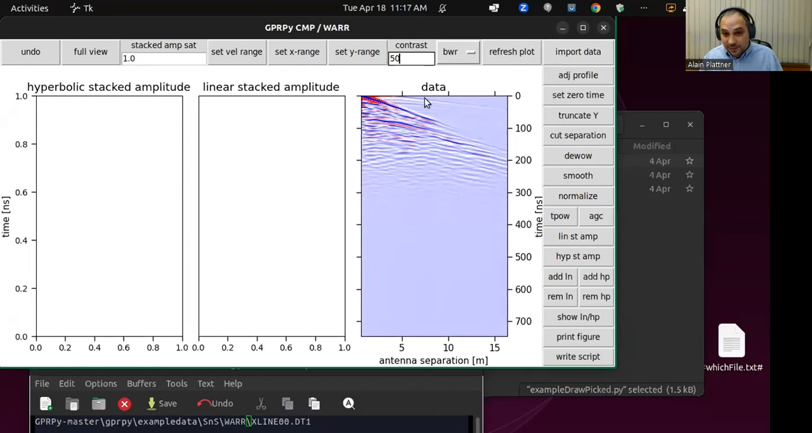So the straight line up here is, of course, the direct wave in air, and this straight line here is the direct wave through the ground. And we do have a pretty cool hyperbola here, which would be a reflection off of an interface at depth. What we can do now, I again like to just cut where we don't really have much signal anymore.